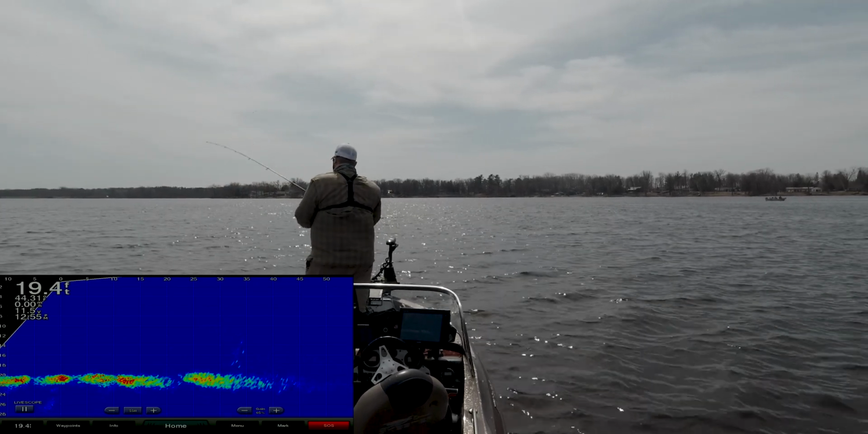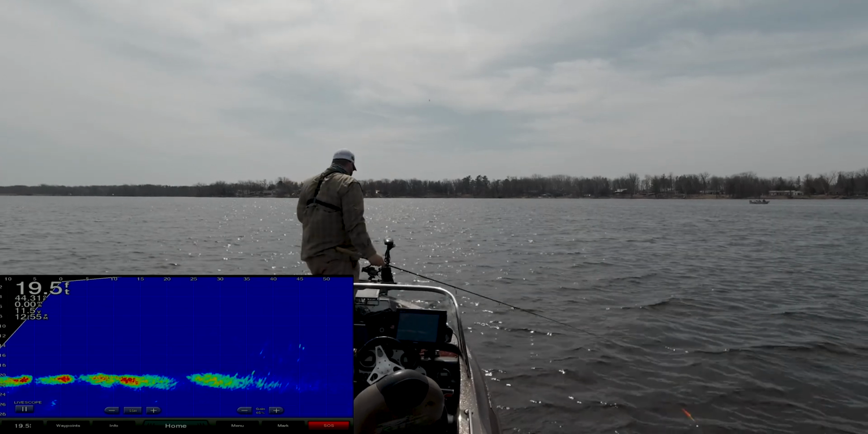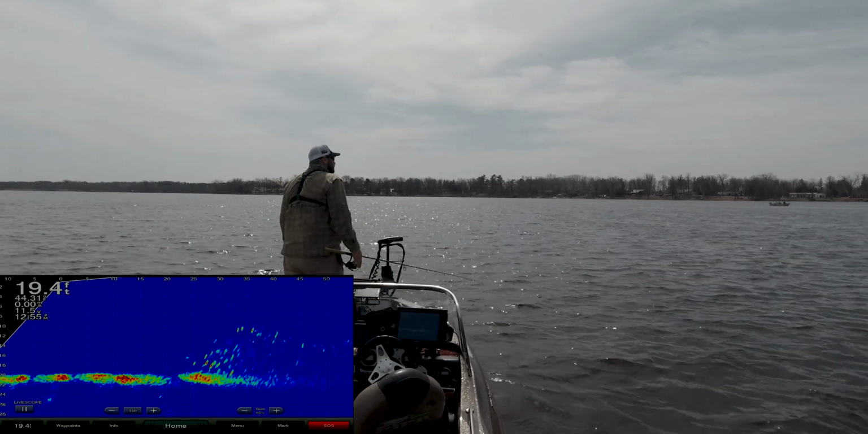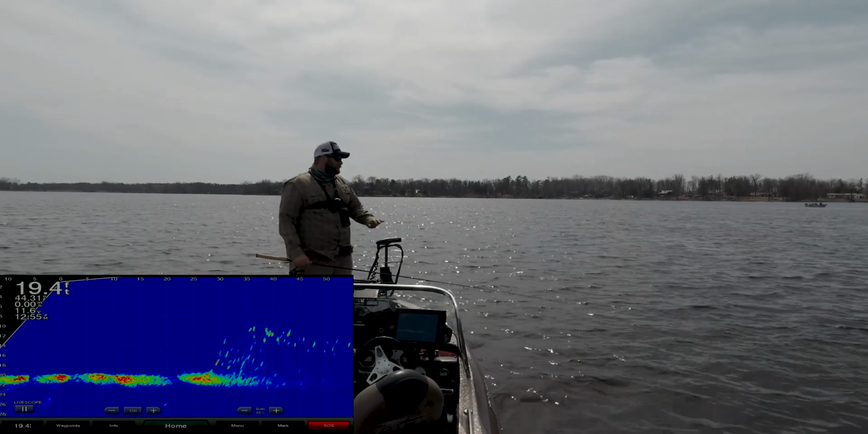All right, let's see if we can find that school. The one thing, especially on this lake with it being dirtier, I have noticed is when you hook a fish, that school tends to move. And it might be 10 yards, it might be 20 yards, but you could stay on them all day.